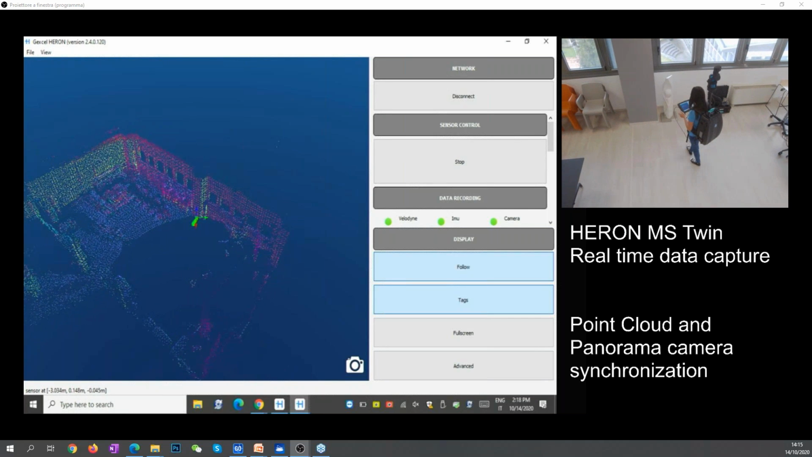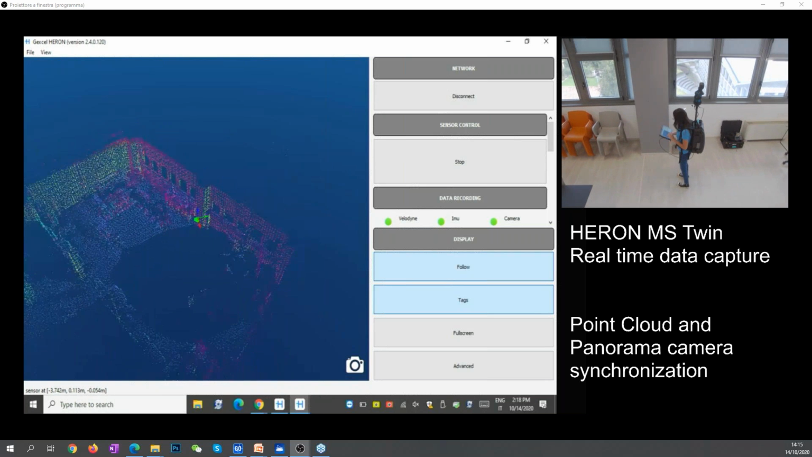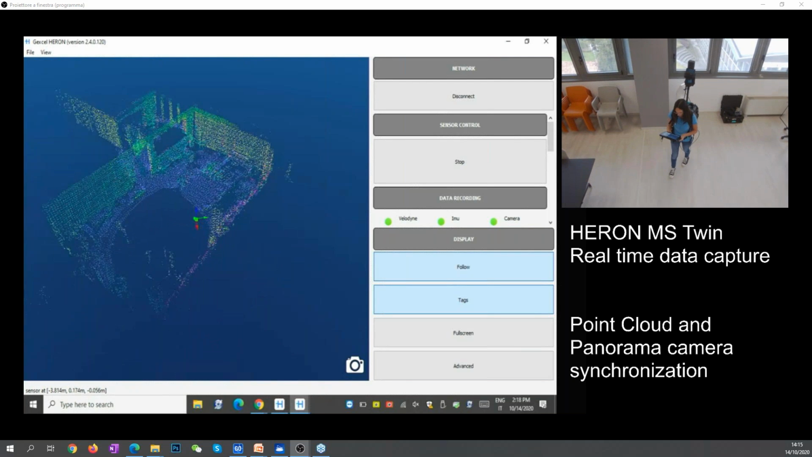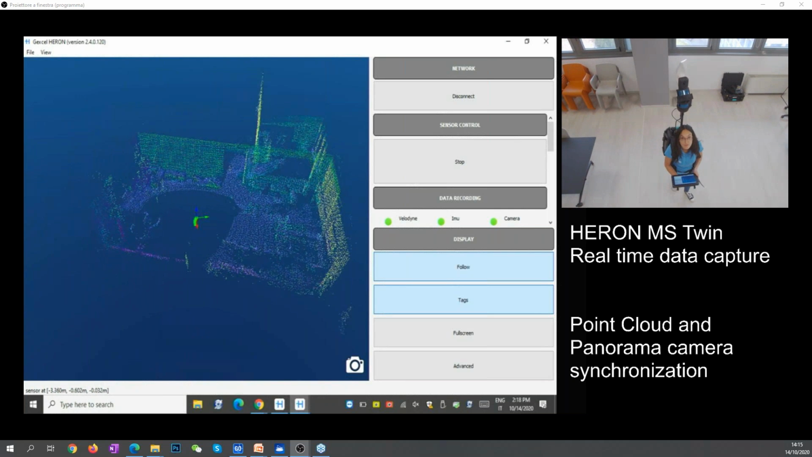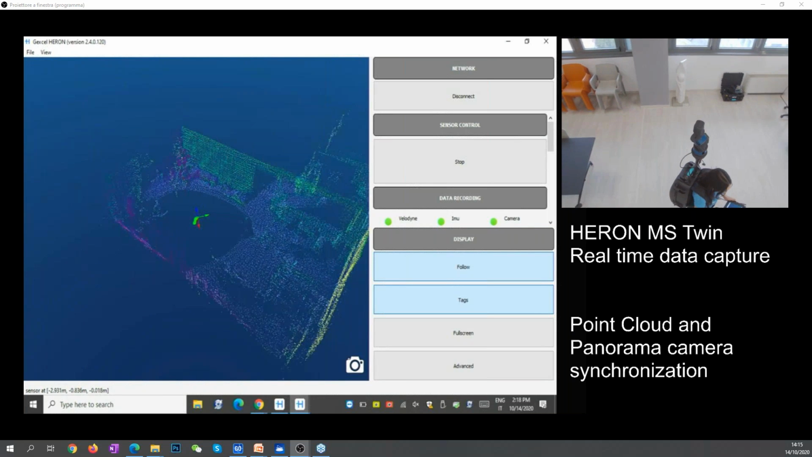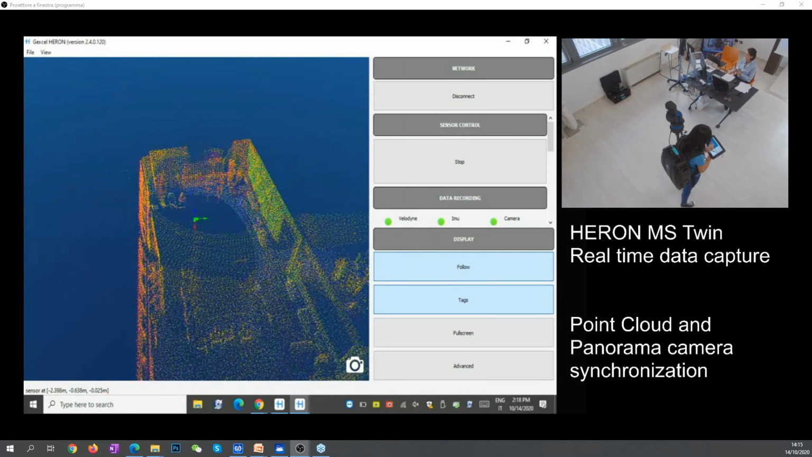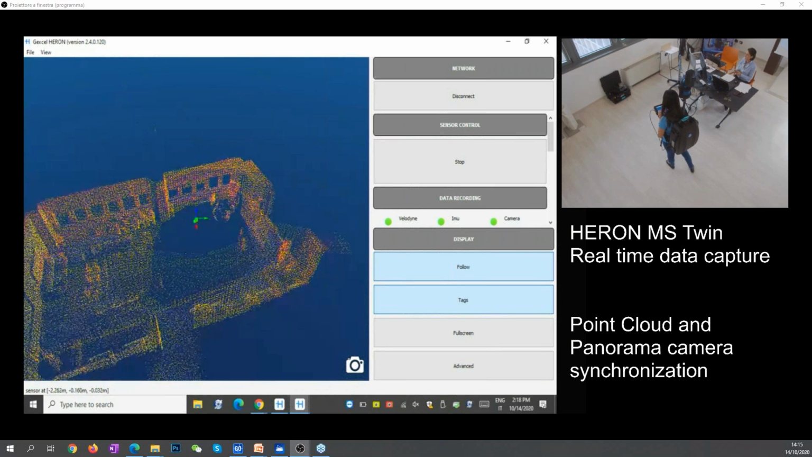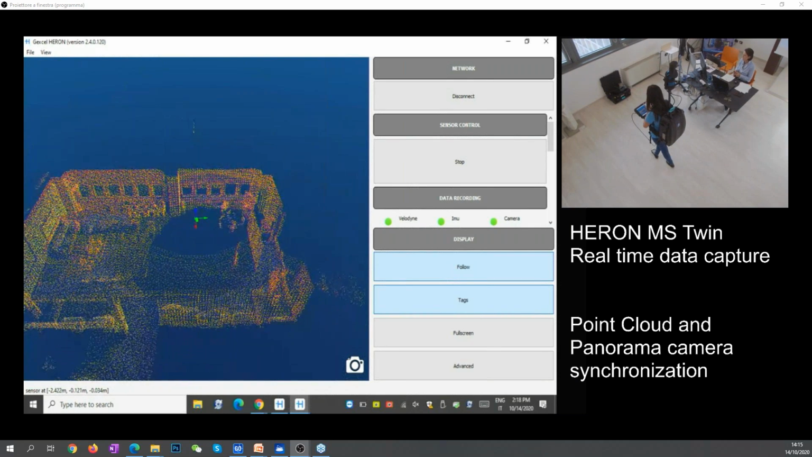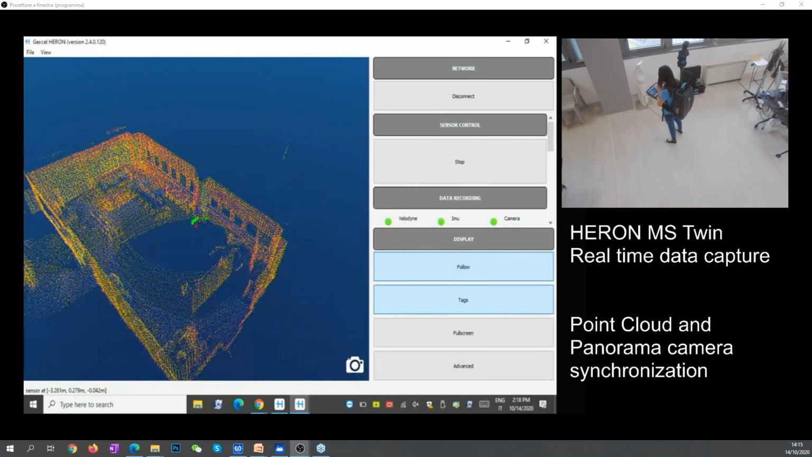So you see that while Sarah is moving, HERON in real time creates the 3D of your space, and the green snake is the trajectory that the system is creating. And while you are walking, HERON is creating the point cloud.